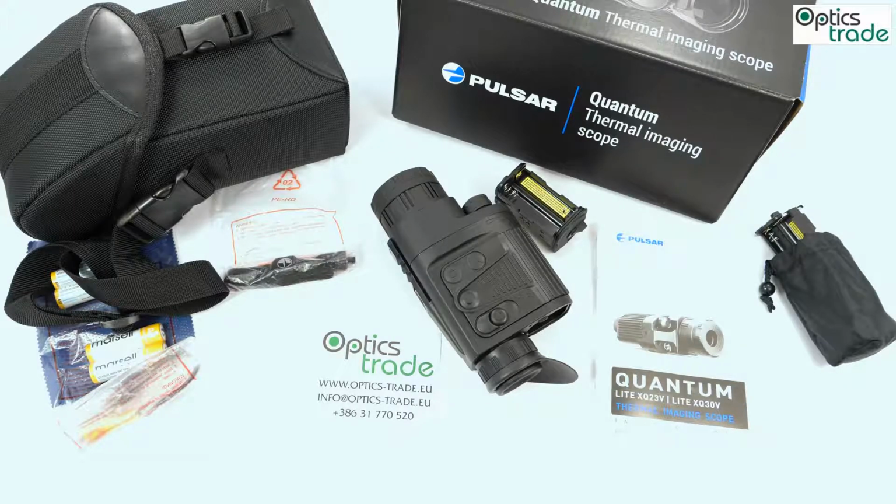What I think could have been done better? Well, the turn-on time is a little bit long. There is no Wi-Fi connectivity because this is a light model, so there is no way to connect it with the Stream Vision app from Pulsar, which is also one of the best things they do, in my opinion.